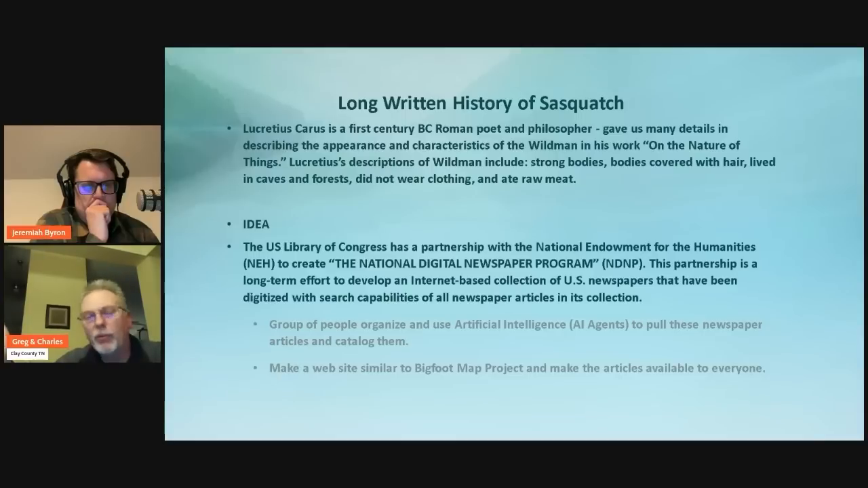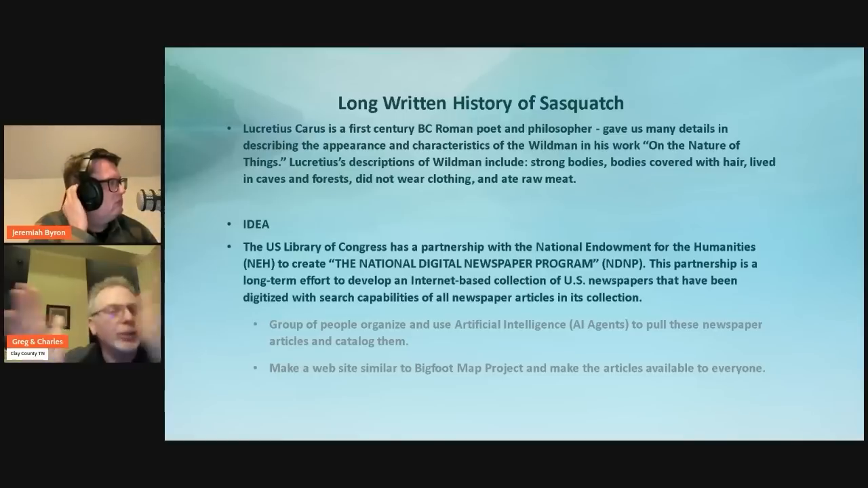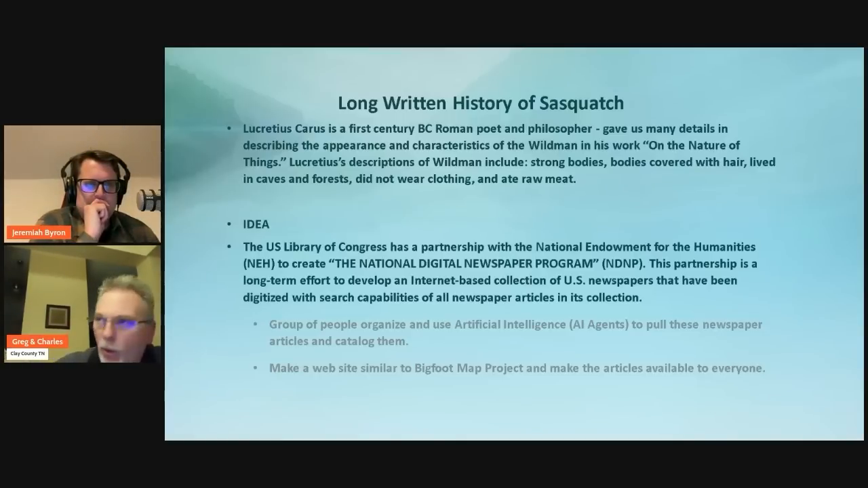I understand it. You have to be skeptical. You can't lose your credulity. You've got to be protective. But I've found 100 articles in searching the Library of Congress that's not in Bigfoot, Wild Men, and Giant Skeletons. That's just me doing it part-time. Imagine AI agents, a group of people coming together to review, and a website put out for free for everyone to use, like Scott's done. That's going to be huge.